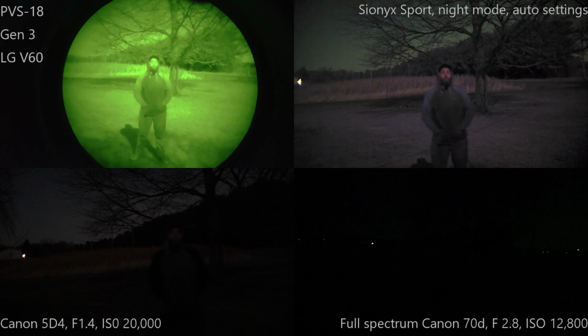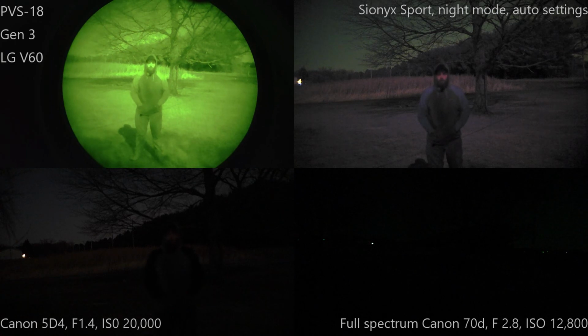Now, with the moon out, I can see that the 70D still can't really see anything. The 5D can see okay. Right now it's running at 20,000 ISO. The Sionyx actually can see really well. A little better than I thought, especially compared to the other review videos I've seen out there. And of course the PVS 18 works great. I actually have an adjustable aperture on the front of that, and it's partially closed just because it was so bright. The camera was kind of seeing things weird.